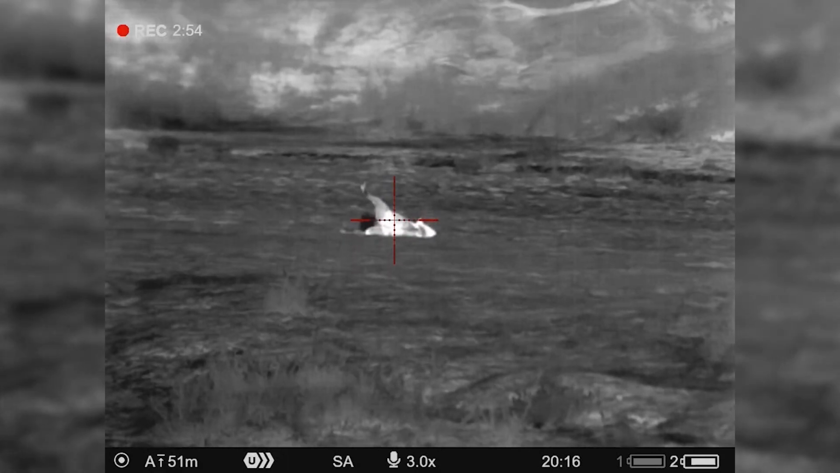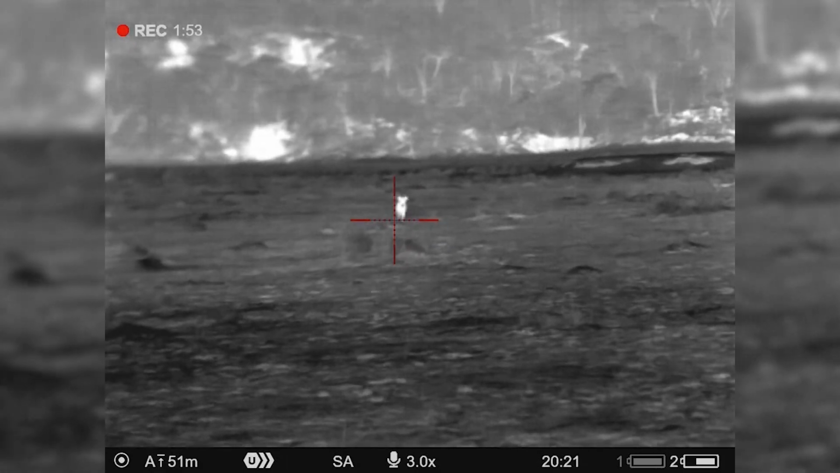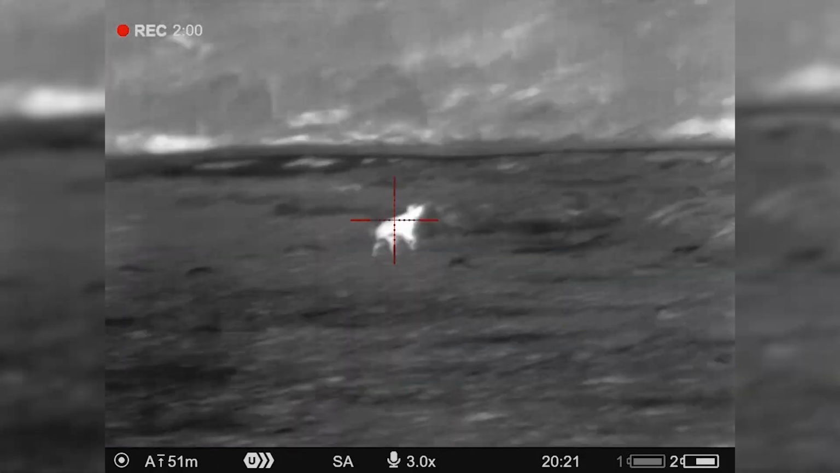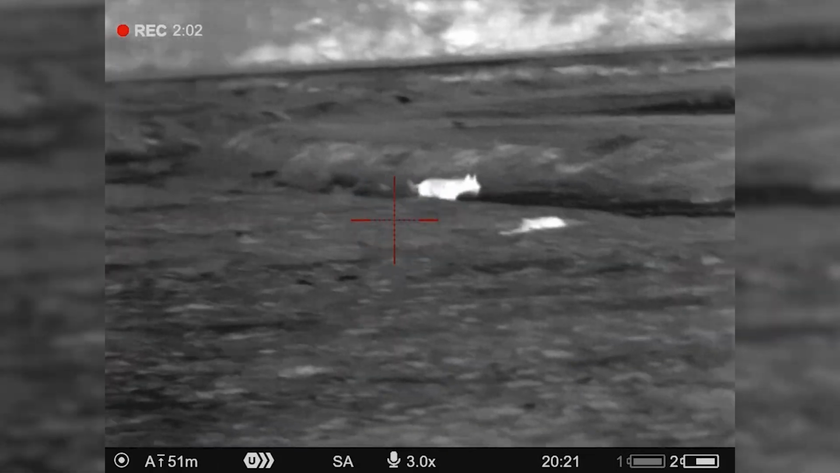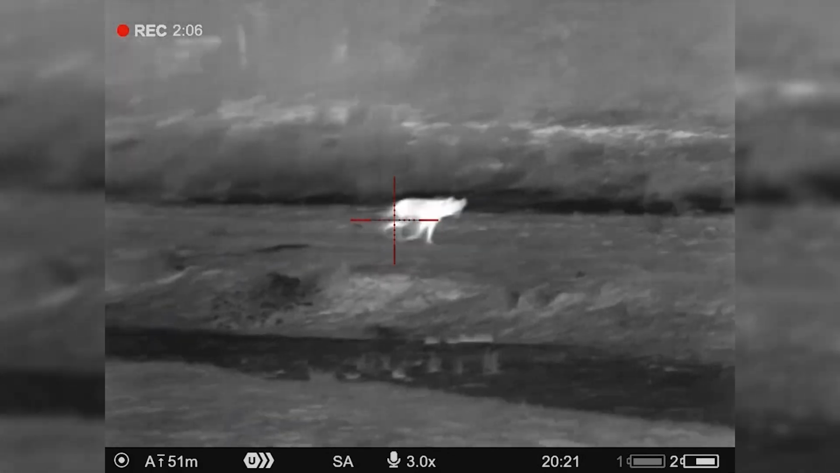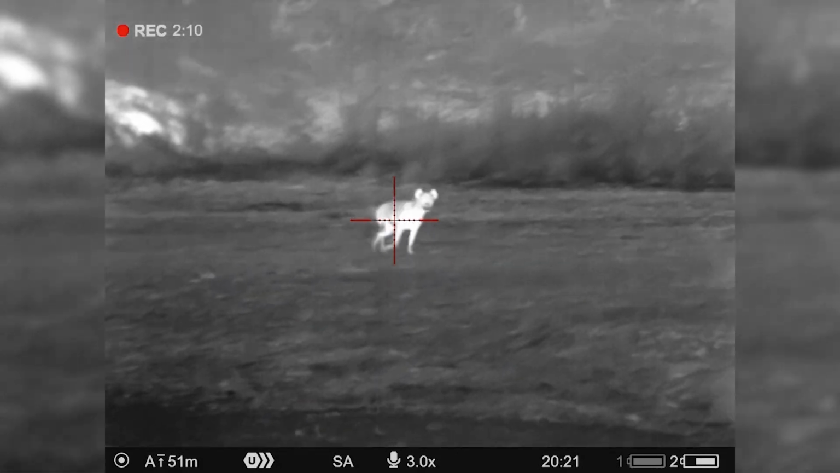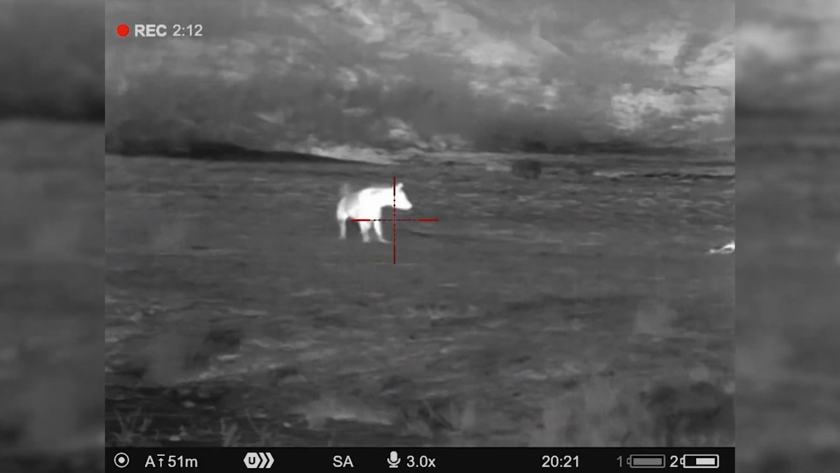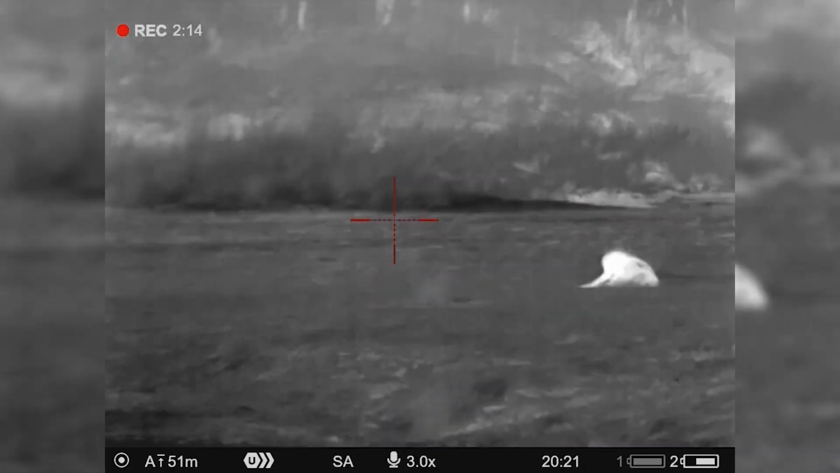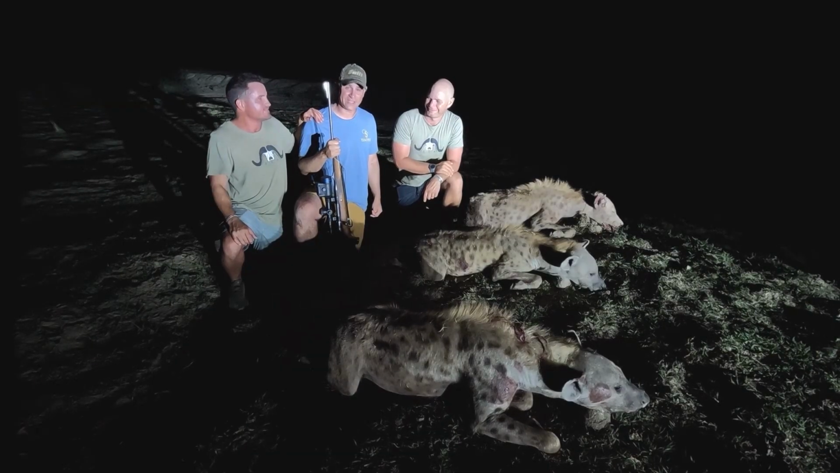We've got rid of hyenas that are killing a lot of the game because there's just too many of them. We've tested out these Pulsar products, these are not the top of the range, but as you saw from the footage, they do a spectacular job. So they're for the everyday man. And third thing, Mark's got his hyena curse off his back. So it was a lot of fun.